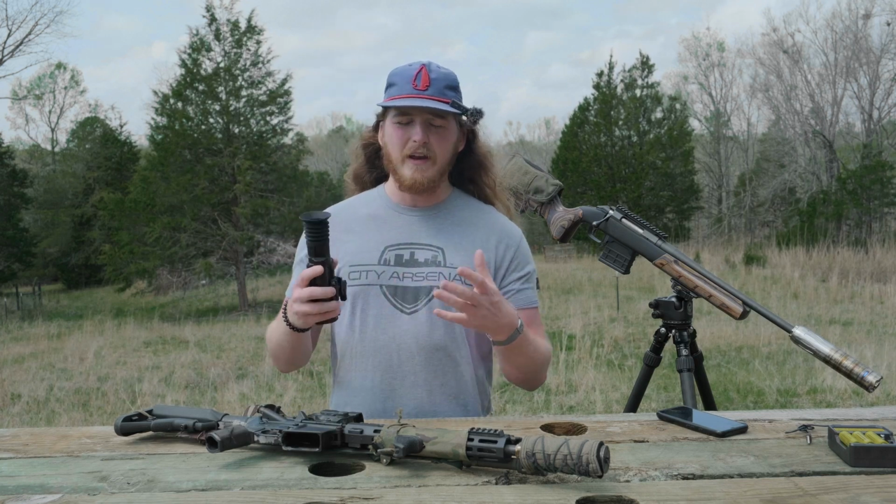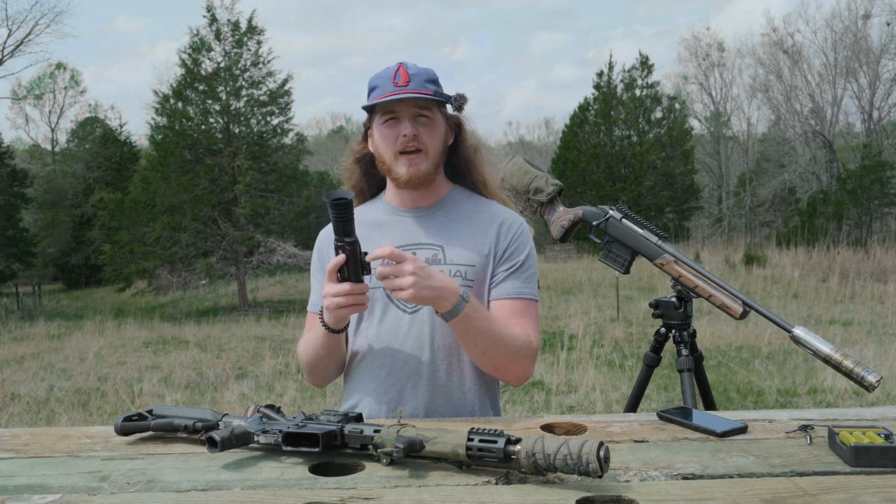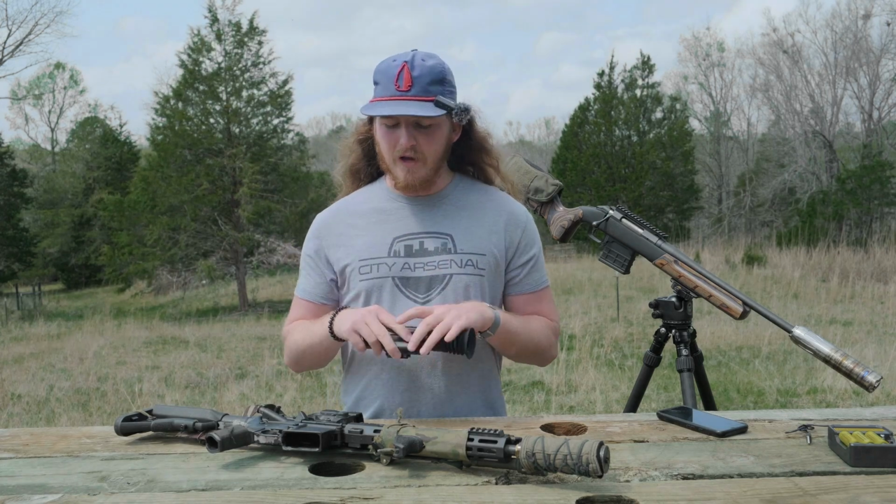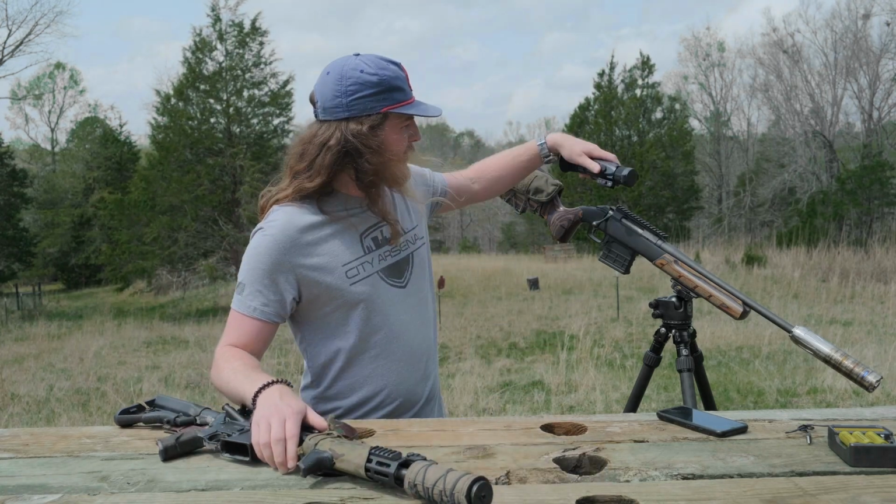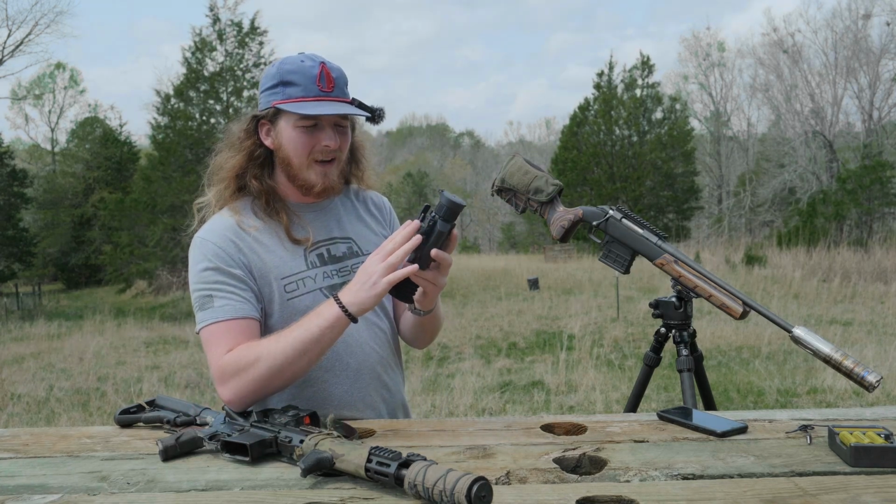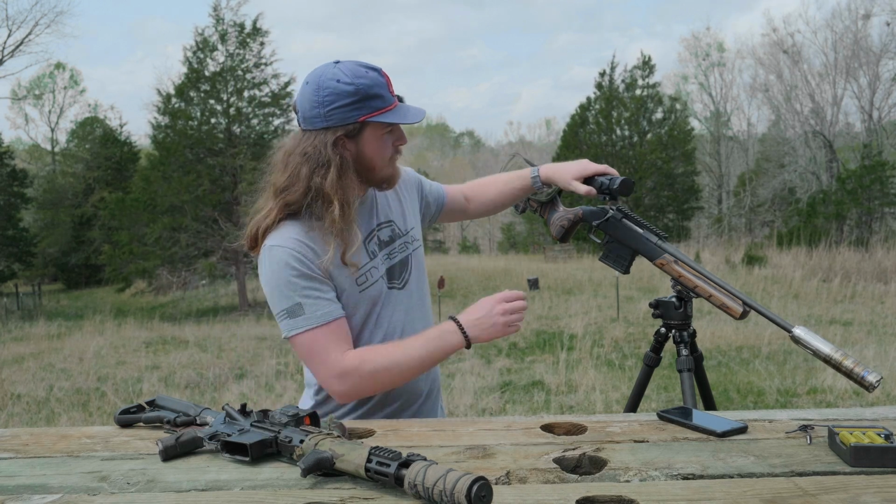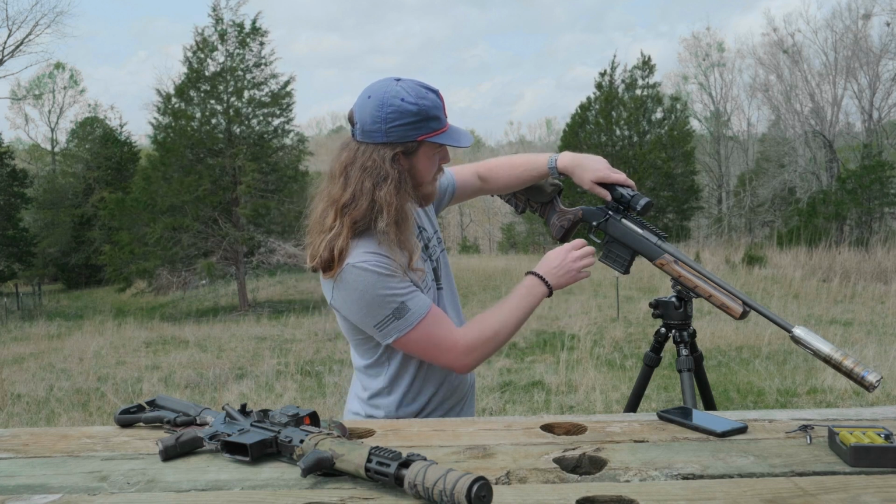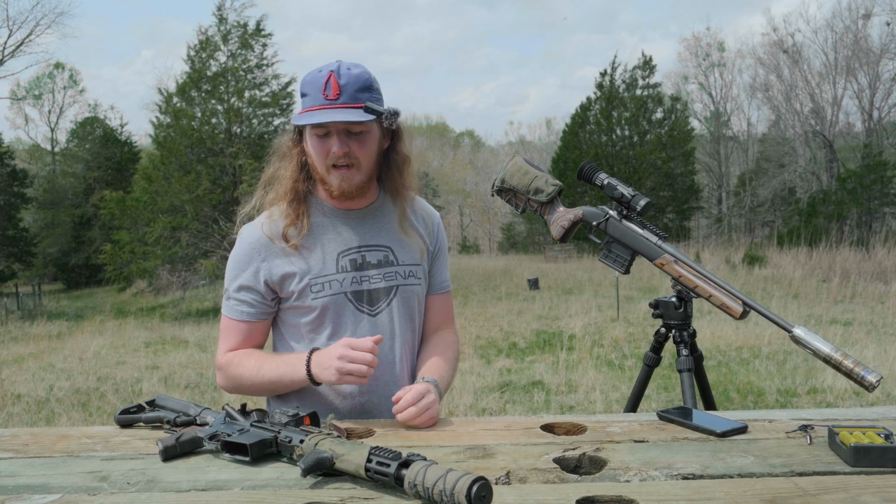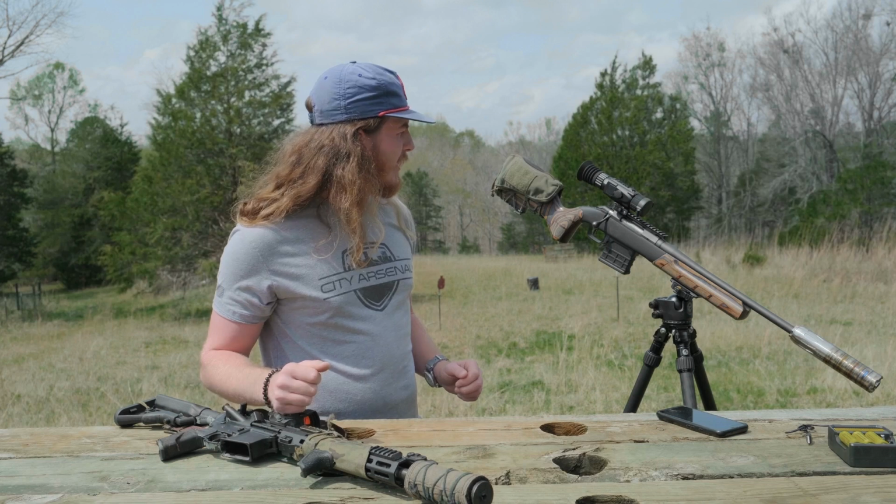It does ship in a very nice case with all your instructions and whatnot, and it ships with basically a reverse cantilever fixed mount if you want to run it as a dedicated optic. Highly recommend getting a QD mount. What this allows me to do is clip it on, so on bolt guns and whatnot, if you run this mount in the forward position, and then you mount it on the rearwardmost Picatinny slot, it actually gives you enough eye relief, so you don't have to use that reverse cantilever mount. That's not going to be the case if you're running it as a dedicated optic on an AR. You are going to need to run that reverse cantilever mount.